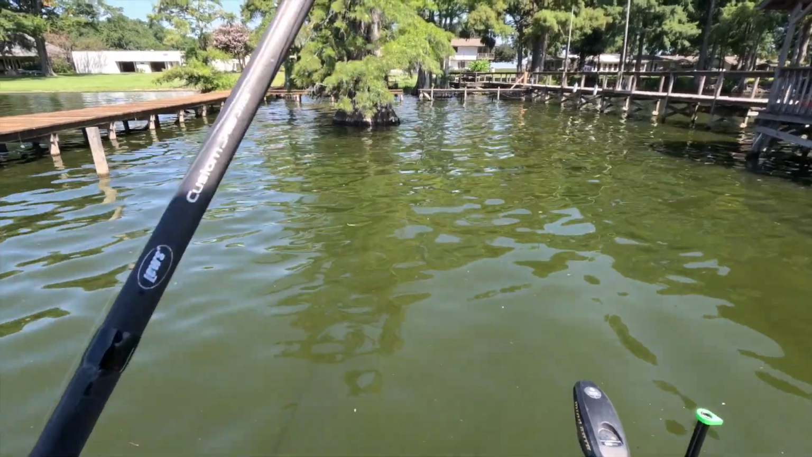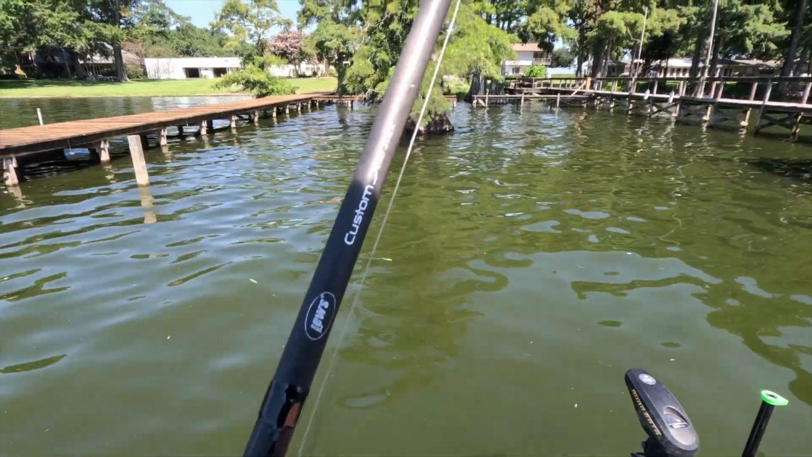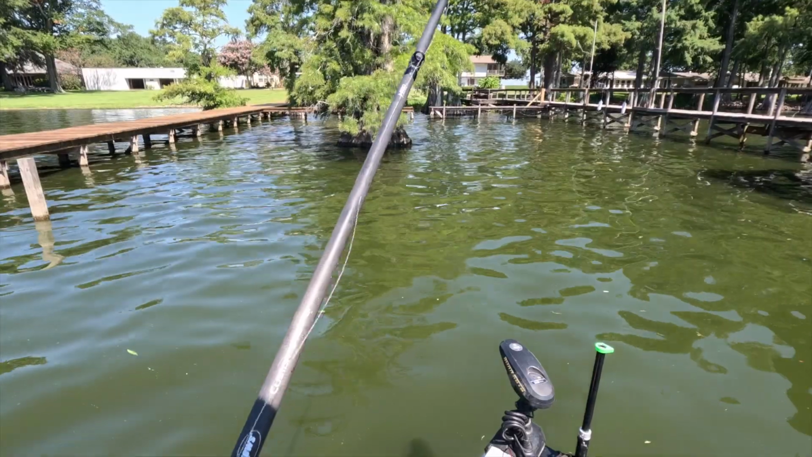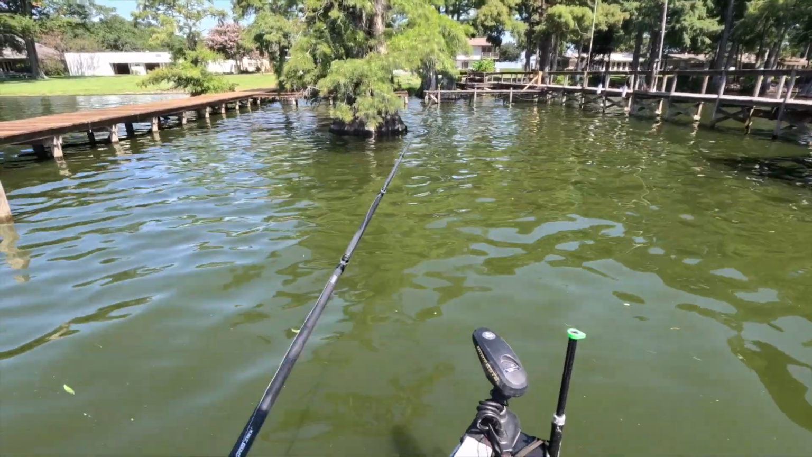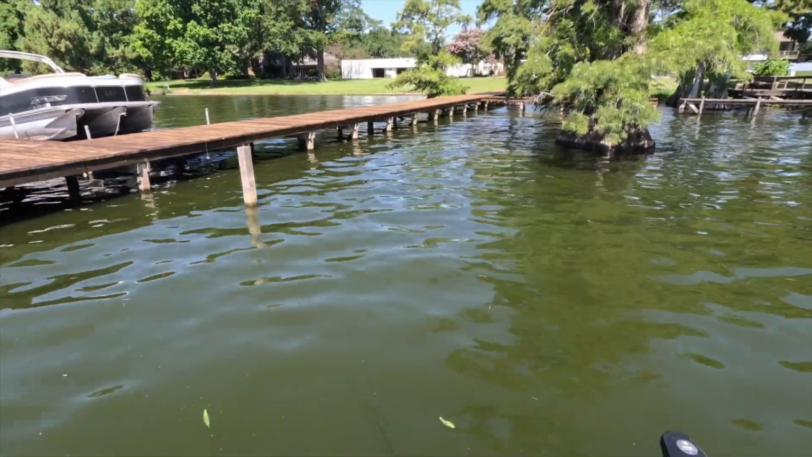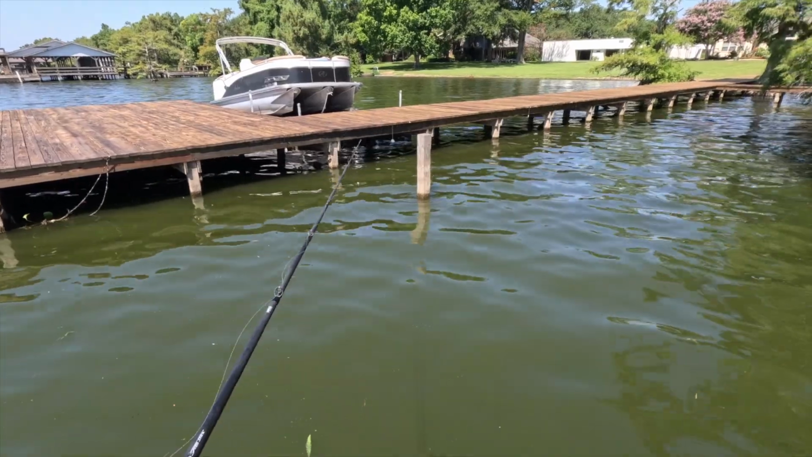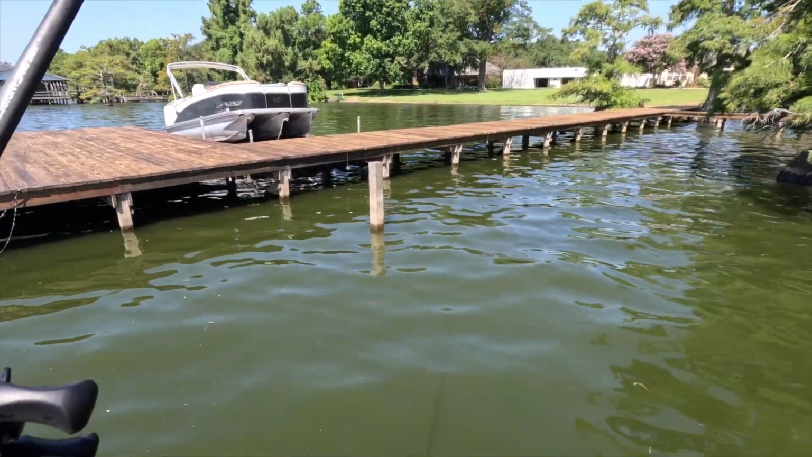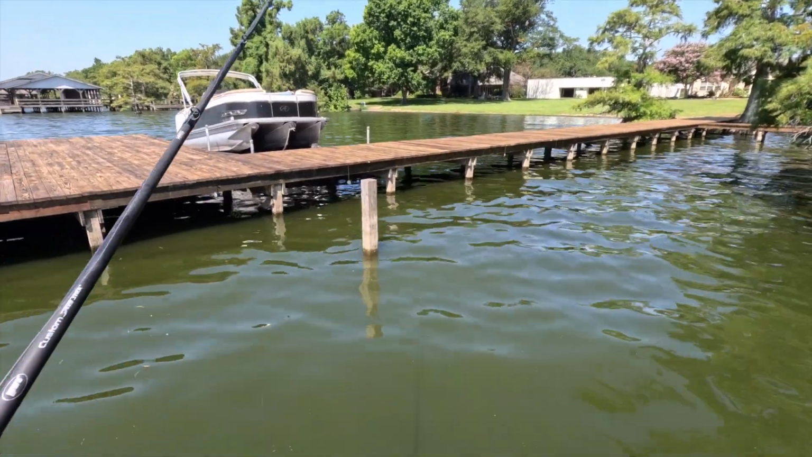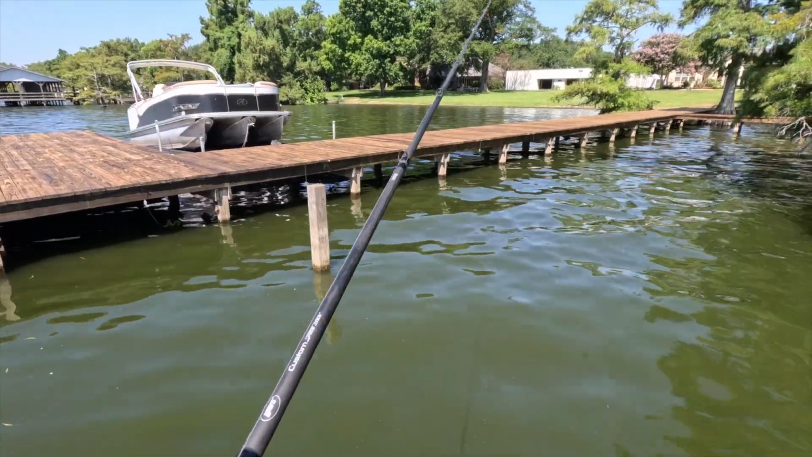Brush pile over here in front of me. Yep, there it is. A pretty big one too. Thought it was a fish, but another brush pile down there. There's one sticking up over here. Oh man, where are these fish at? They're being hard-headed today.